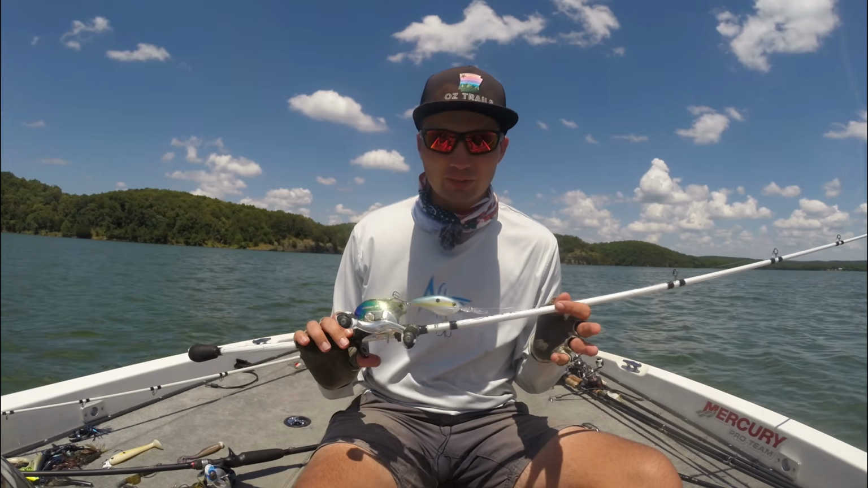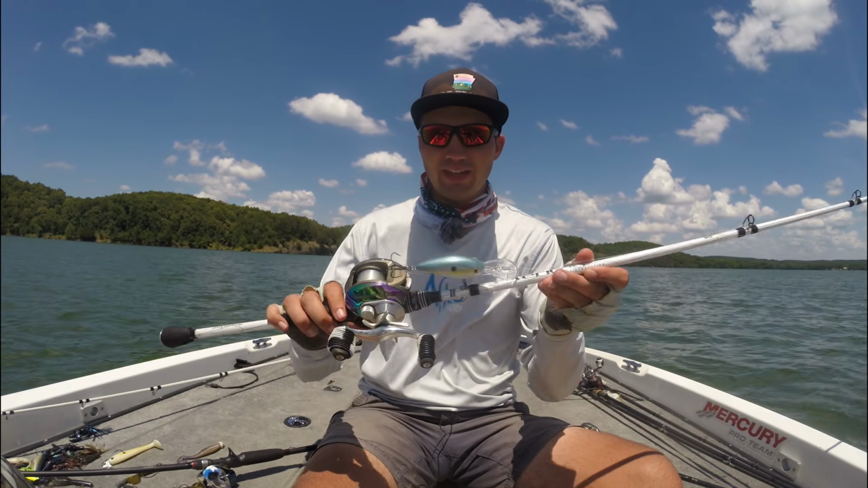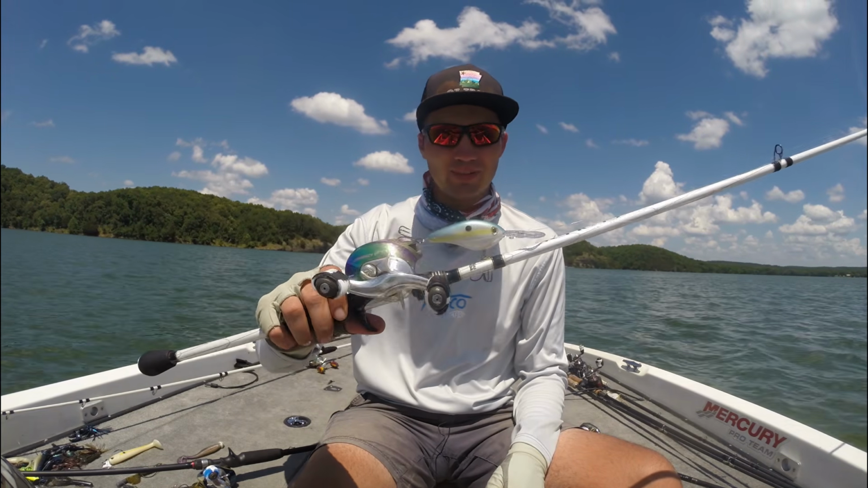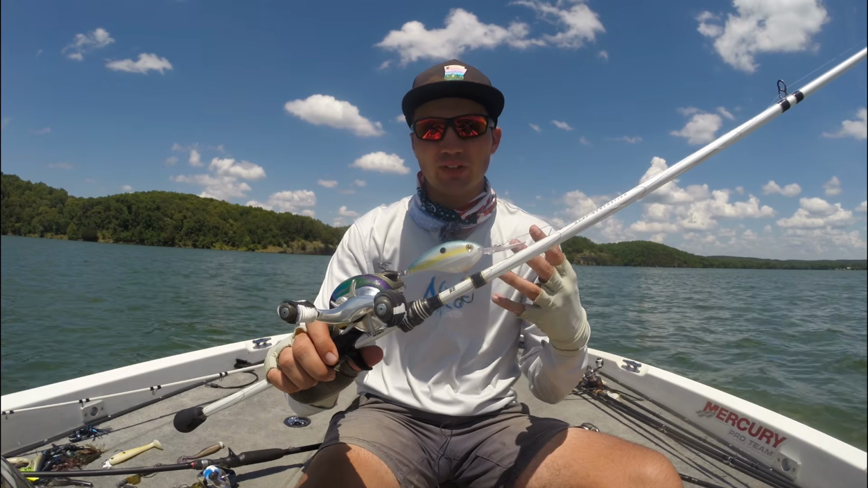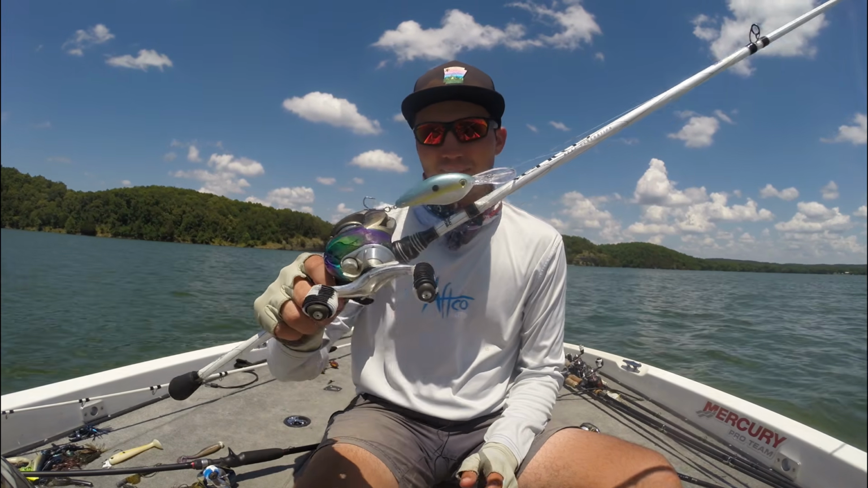So my number one go-to bait when the fish are on the bottom and locked down right on the lip of the ledge is a deep diving crankbait. And this is a Strike King 6XD. I also throw a Strike King 5XD, 10XD, pretty much all the deep diving crankbaits from Strike King. And I'll grind that thing in the rocks, through brush piles, all kinds of places. And when those fish are locked down on the bottom and they're feeding, you cannot beat a deep diving crankbait.